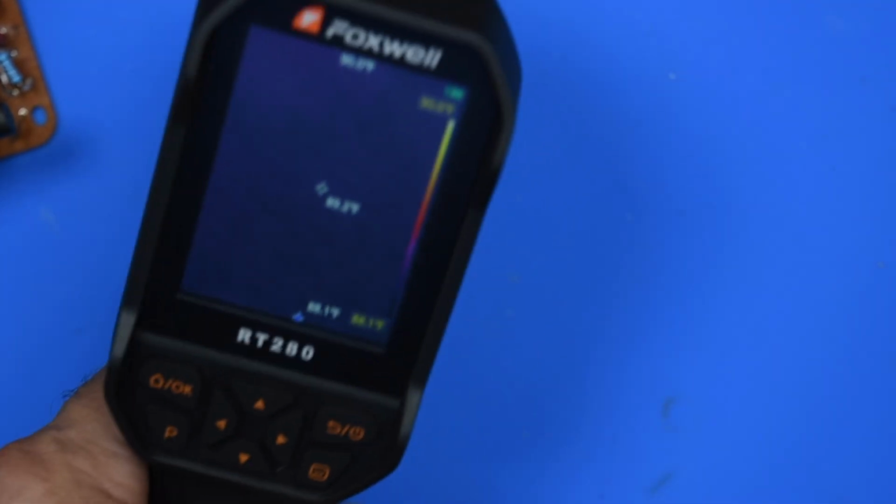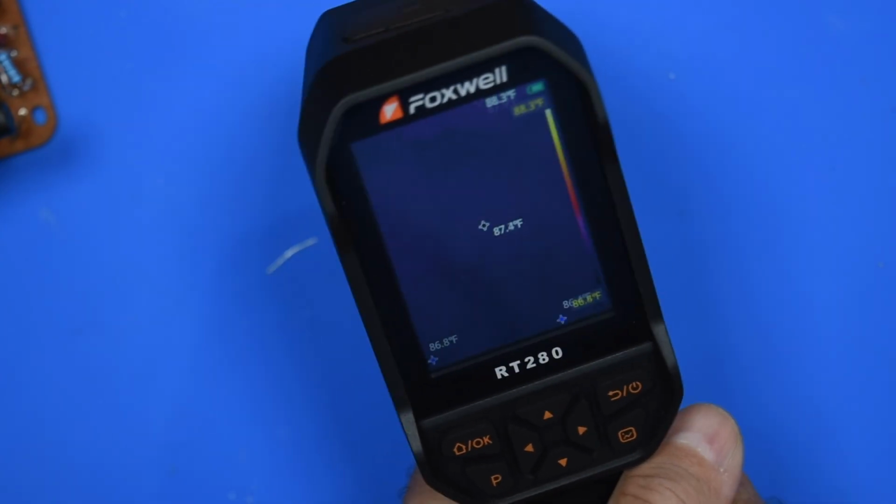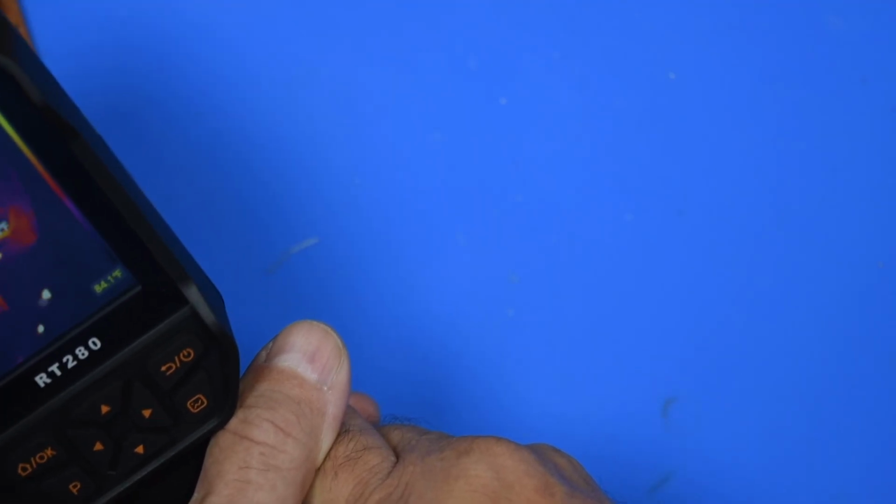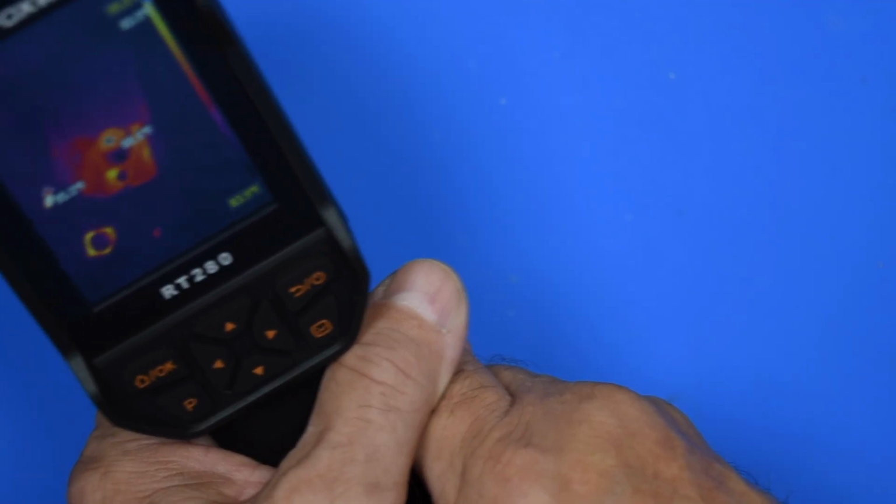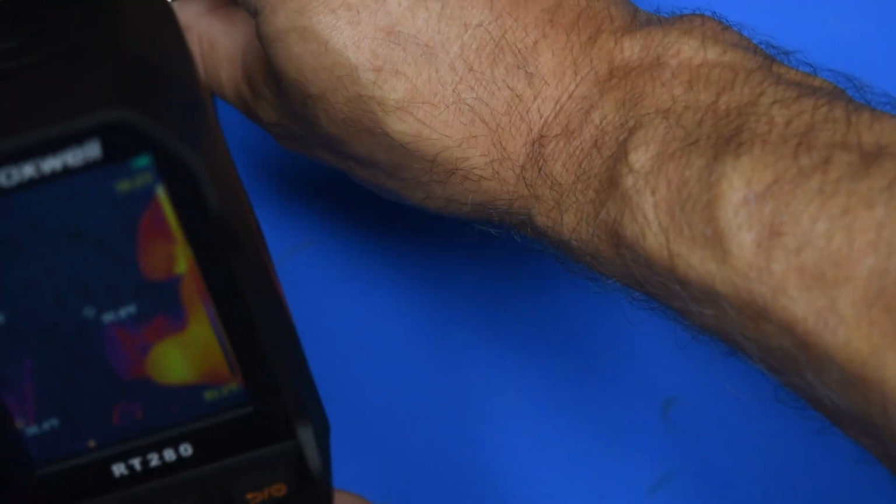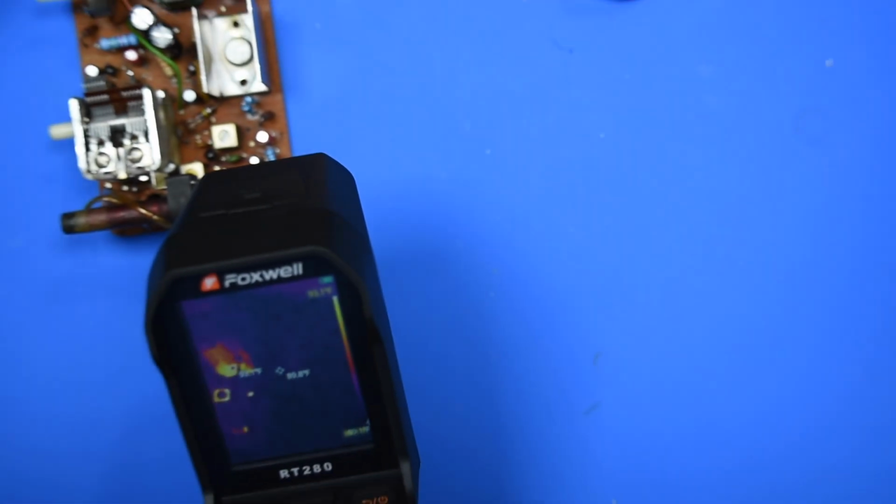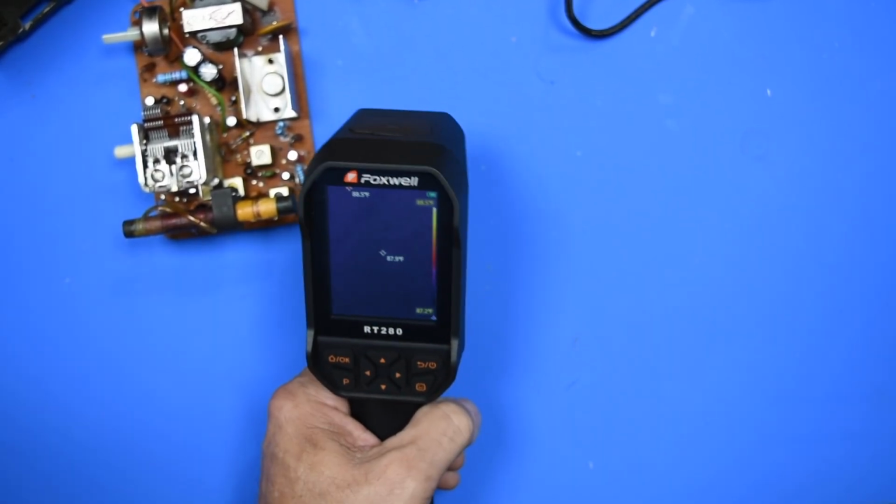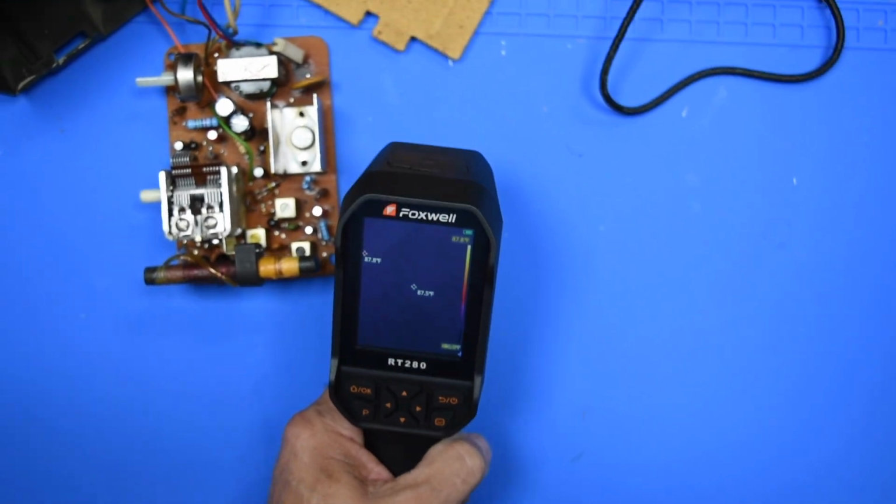Let me get my bench supply on here. And okay, we will look at that. That's the transistor. So here's this. I gotta zoom out here a little bit again. Get the board in focus.